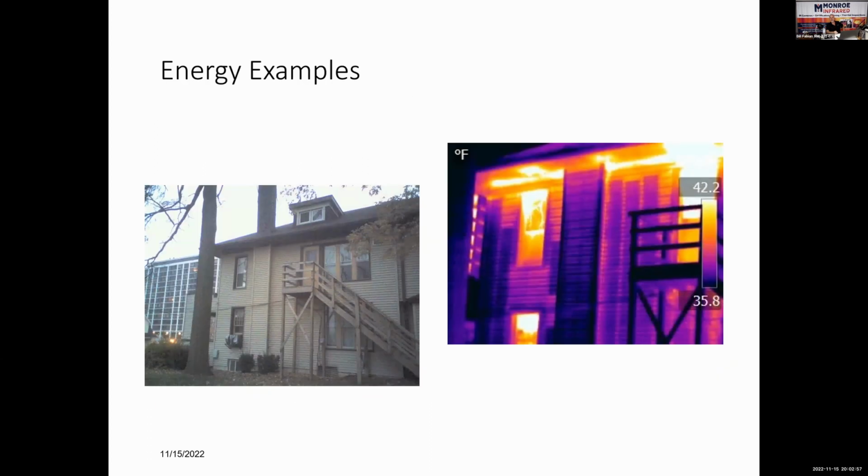Here's the other side of that same house. You can see settling in the cellulose that they put in the walls, missed cavities between the windows, first and second floor, and then on either side. The soffit vents look like they're on fire because when I went up into the attic, they didn't insulate the attic floor at all. Wide open interior walls to the attic. So all the heat they're adding to this house is just pouring up into the attic and flowing out, and that's why the soffit vents look like they're on fire.